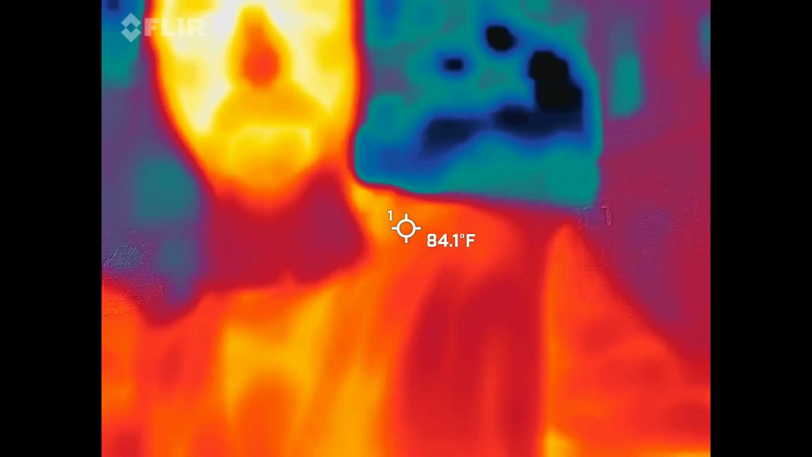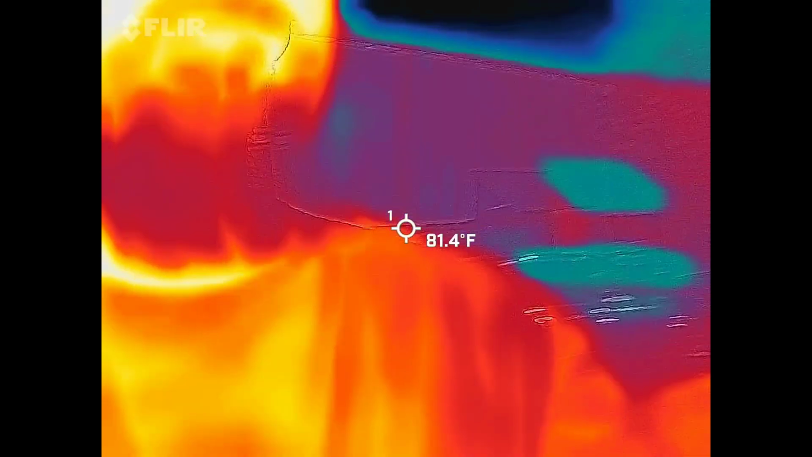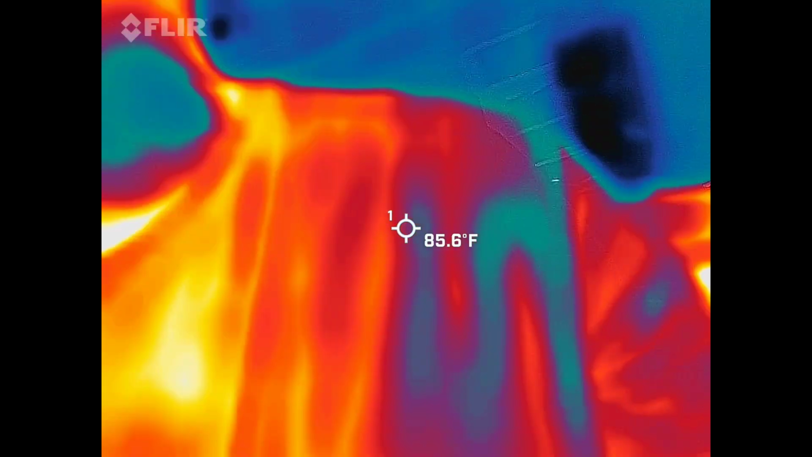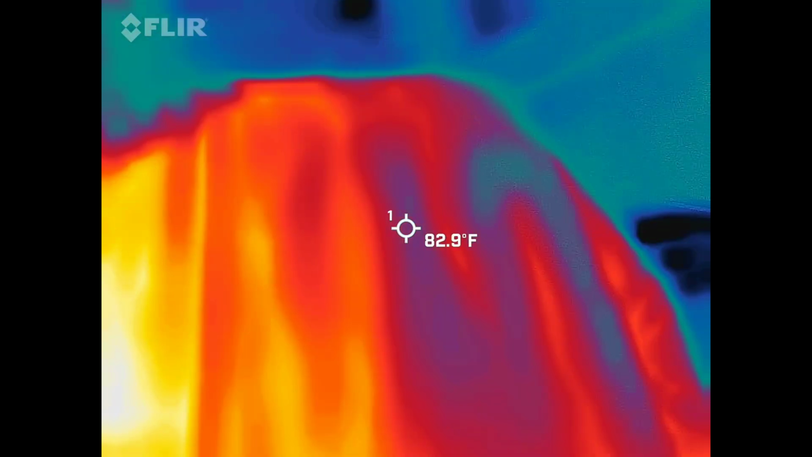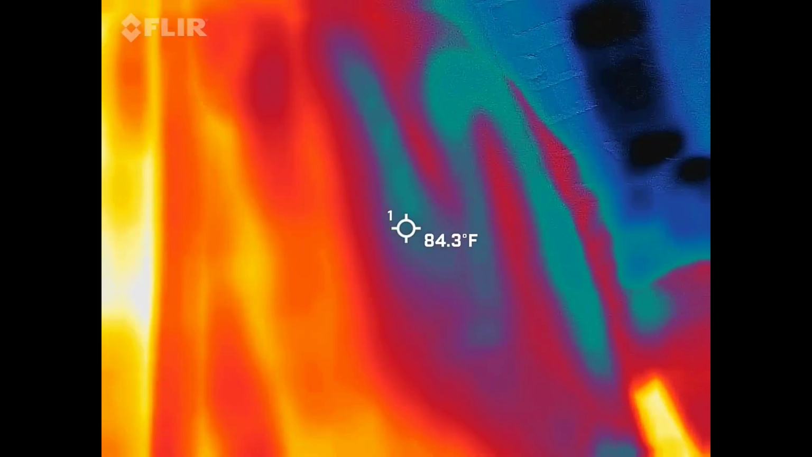Me in there, so red, orange, and yellow guy. My beard should be in a blue or black area because it is much cooler than my skin. So I normally make the joke that means I'm the hottest thing inside the frame, but there are gentlemen here that are bigger than me. So I'm not going to make that joke tonight. So with that said, we're looking for cold spots, right? So they're going to be blue and black.